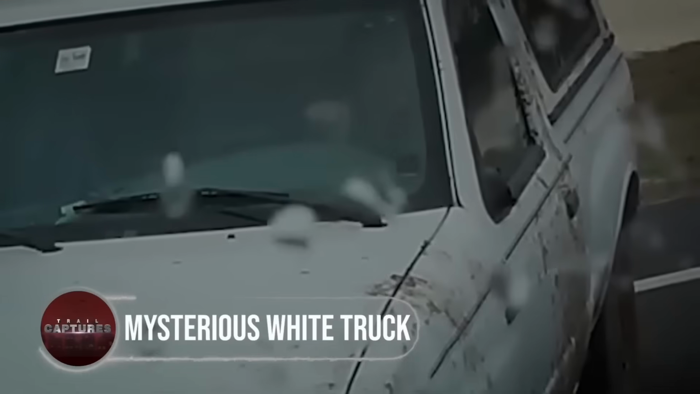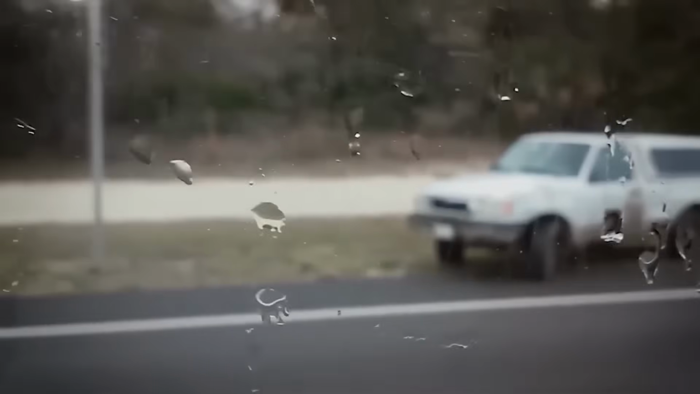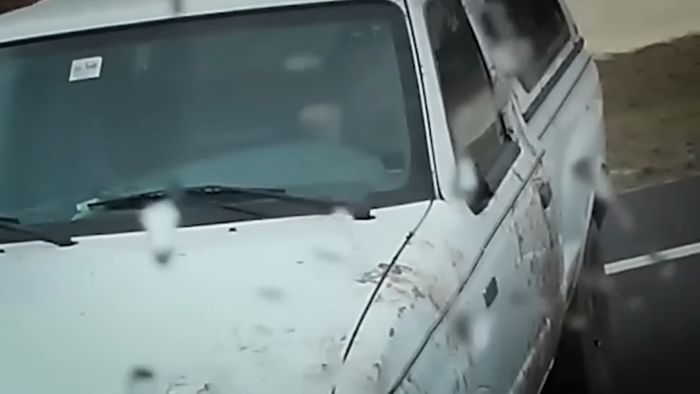Mysterious white truck. Two truck drivers cruising down the highway when a white truck suddenly races up to them, forcing them to stop. But here's the weird part. No one gets out of the white truck. The driver just sits there, staring at them like a ghostly specter.